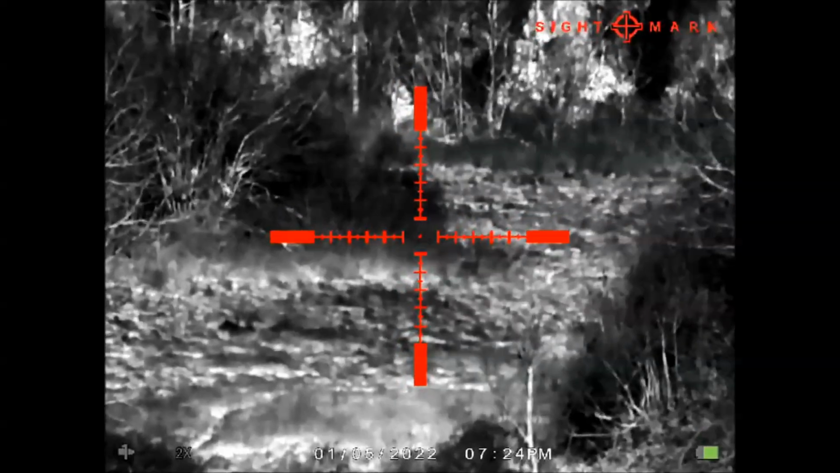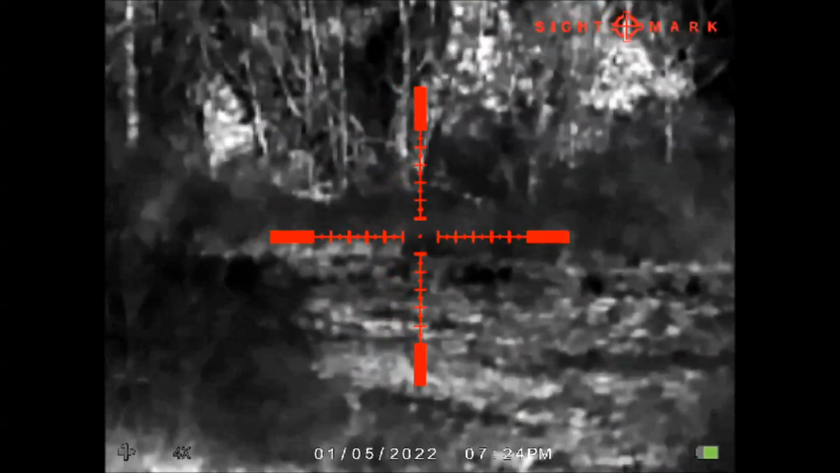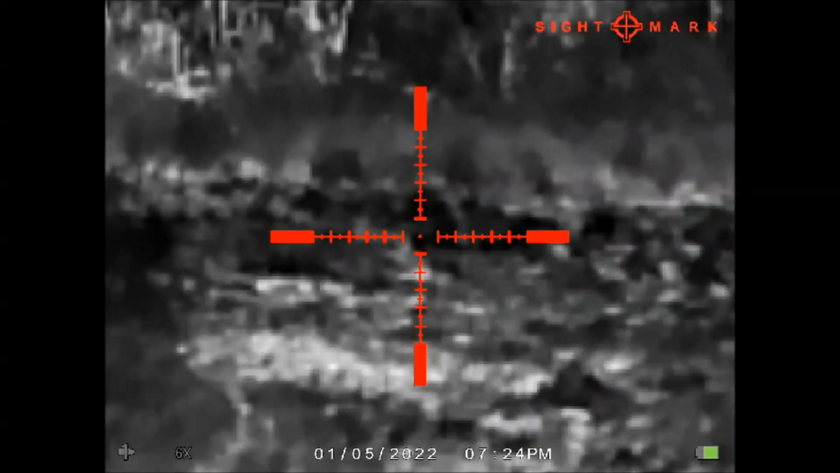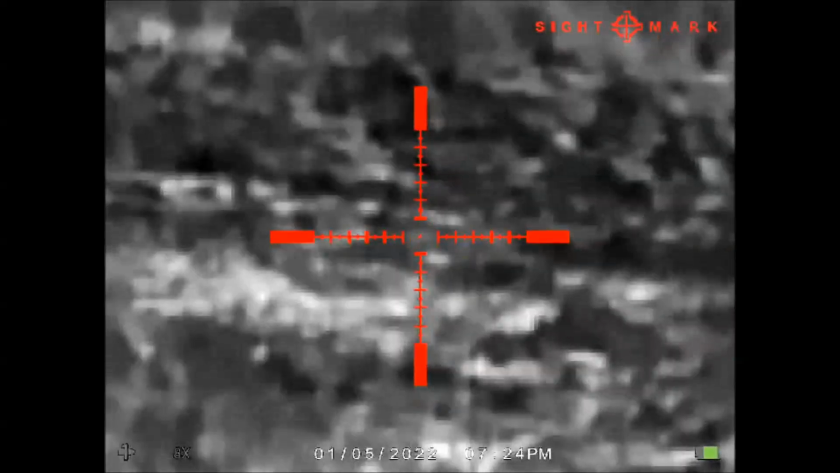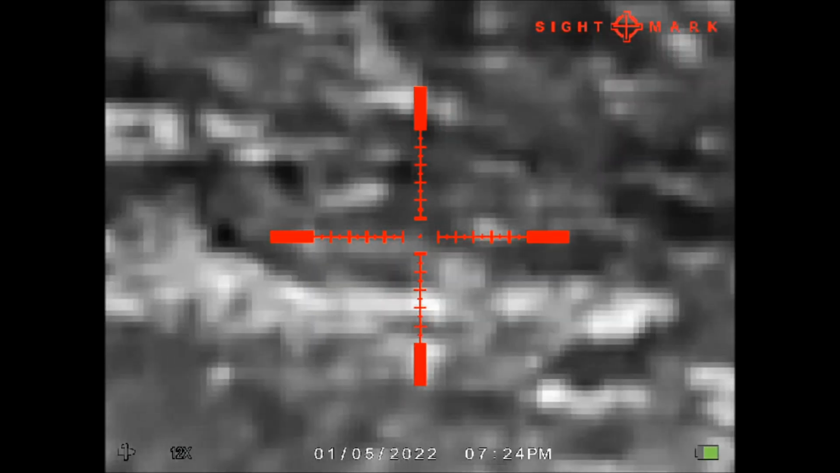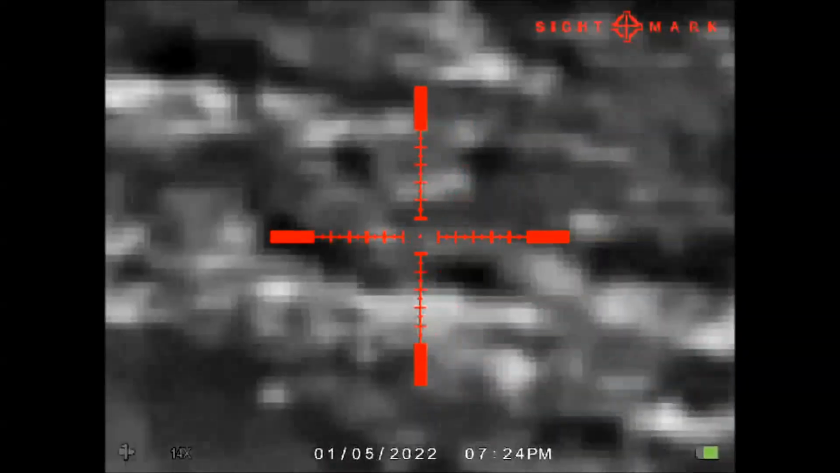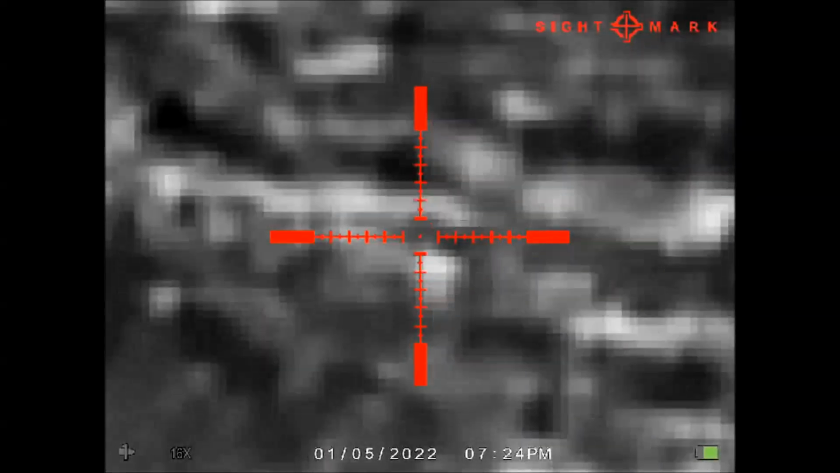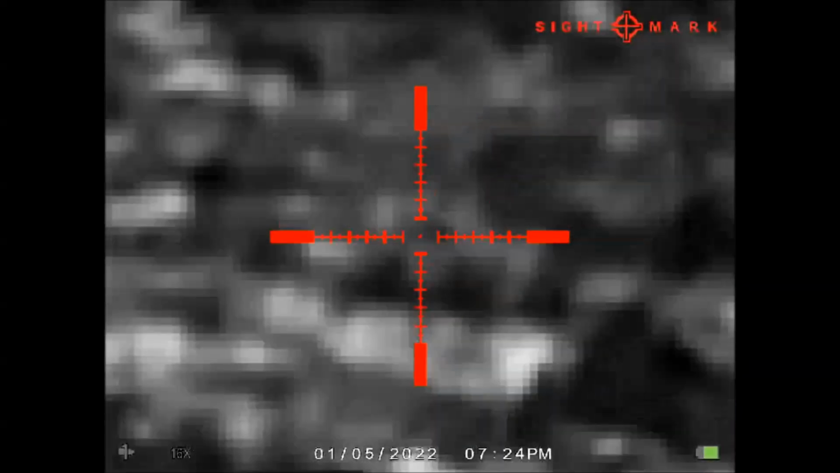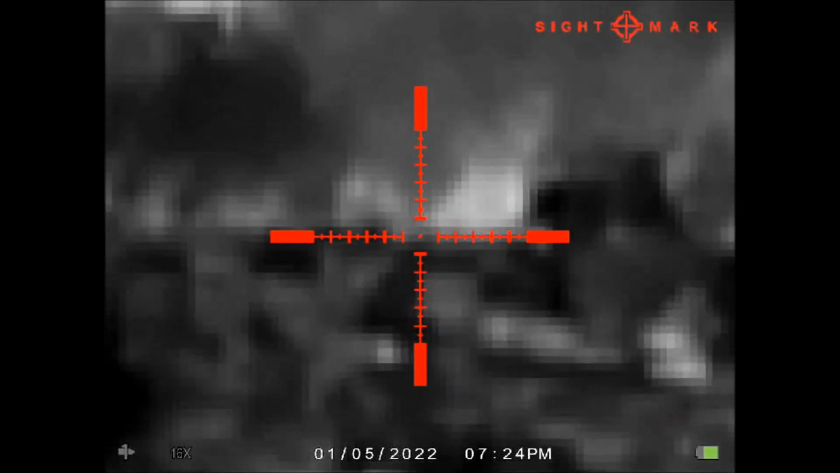Okay, now we are at 2, then now we are at 4, then we go to 6, and so on up to the maximum, which is 16. Okay, it is obvious that at 16 you can see some pixels, but this is normal.